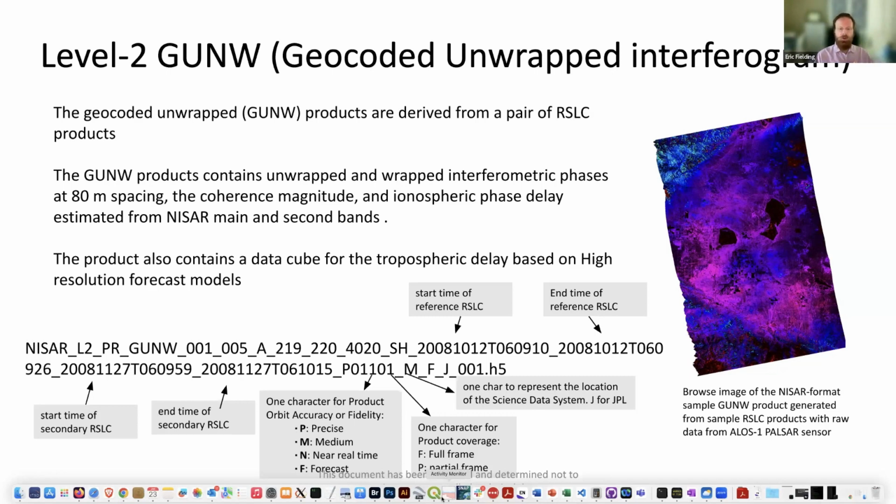I don't know the details of how it actually operates or what the performance is going to be, but we obviously hope that it's going to be at least as good as SNAPHU. That's something we're going to have to see when we're actually getting real data.